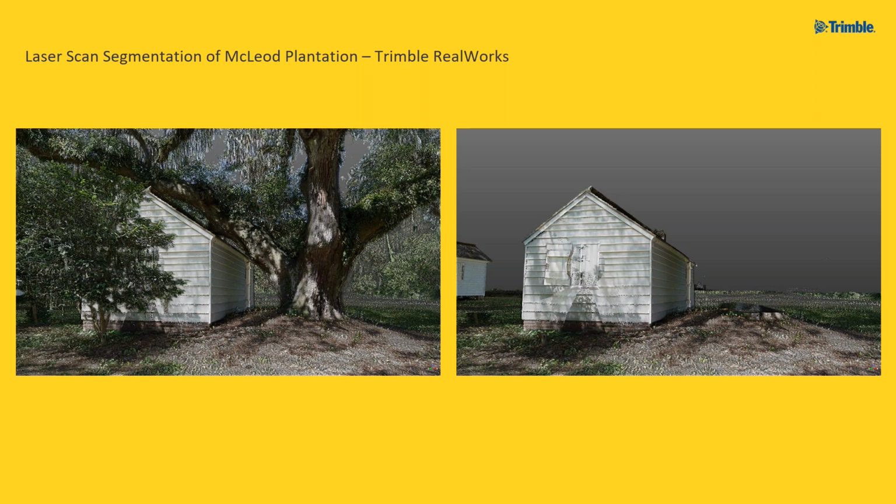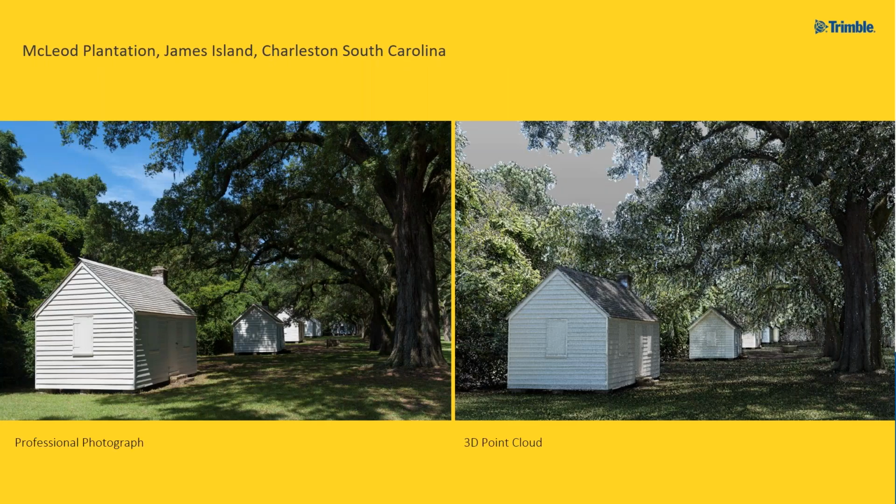But with point clouds, if you capture all around the sides of that tree, you can essentially just cut it out in 3 dimensions and eliminate it so that you can see what the building looks like without the presence of that large obstruction. That's very important to this work because quite a few of the areas that we work in are very, very heavily vegetated.